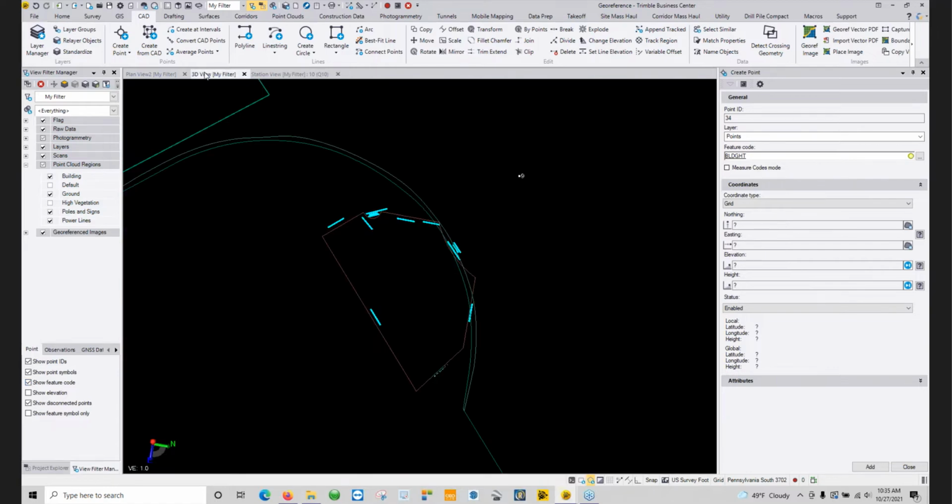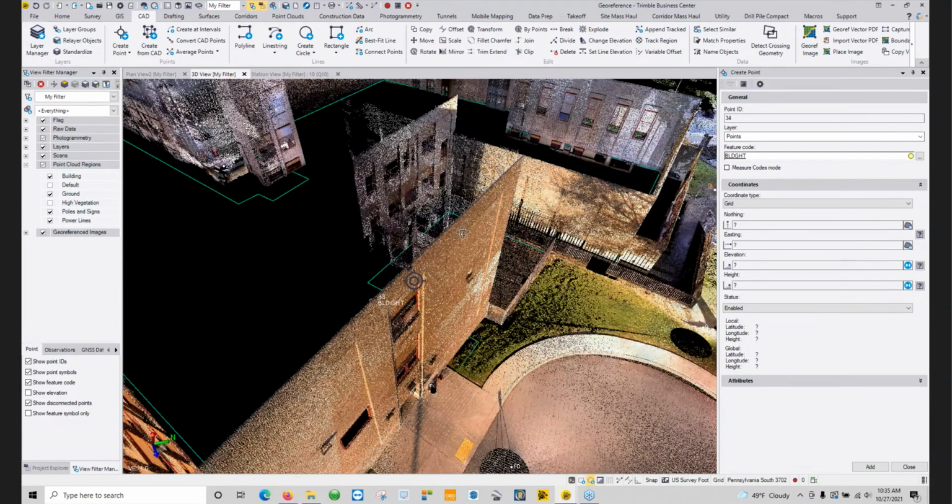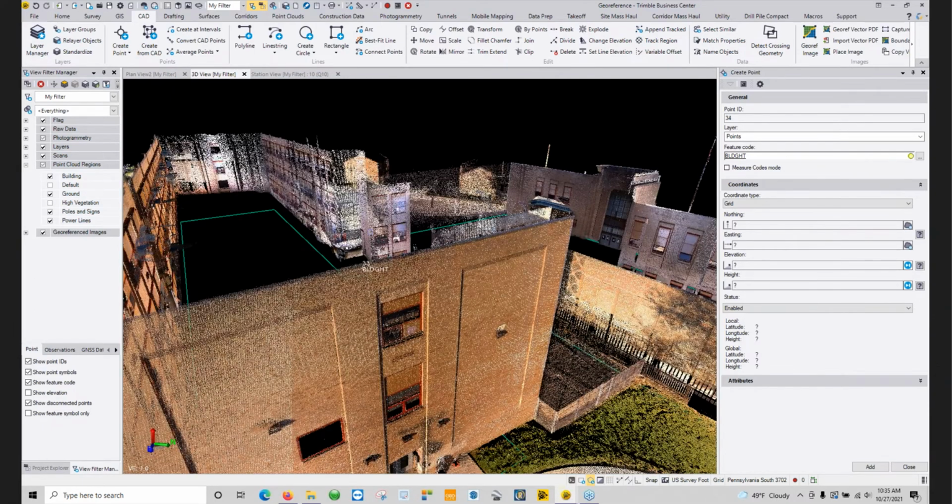And just to verify its placement, we can go into the 3D view again. And we can see that we're at the extreme height of our point cloud, essentially the building height, top elevation for that building.